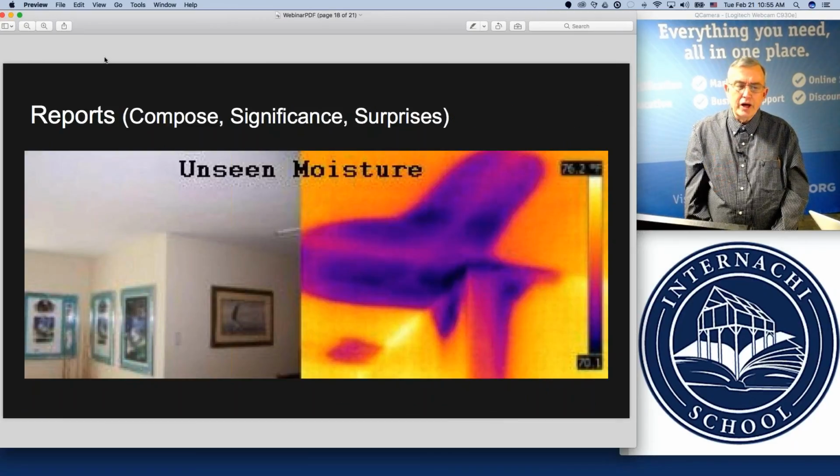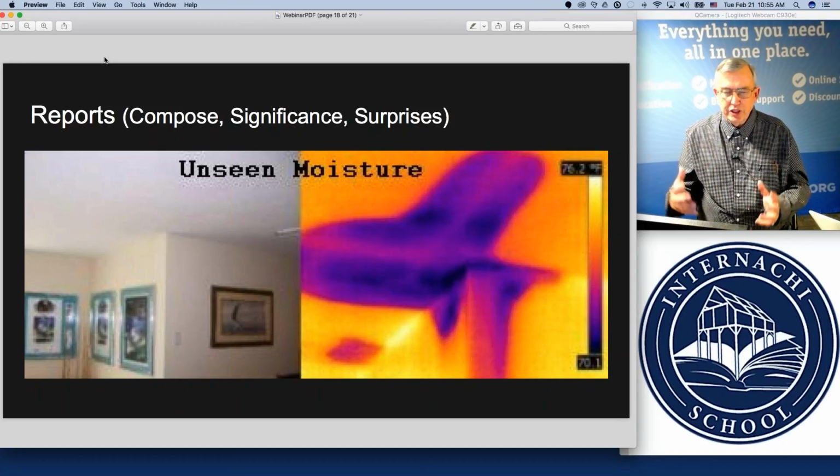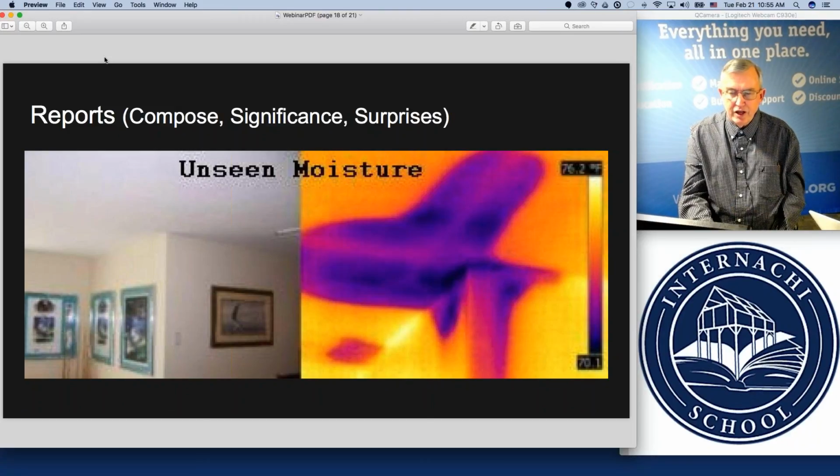We also talk about in our class about reporting, composing your pictures to tell a story, verbiage to share the significant, and preparing your client, managing their expectation, and surprises that can pop up during the examination and evaluation process because you're revealing like the tip of the iceberg.